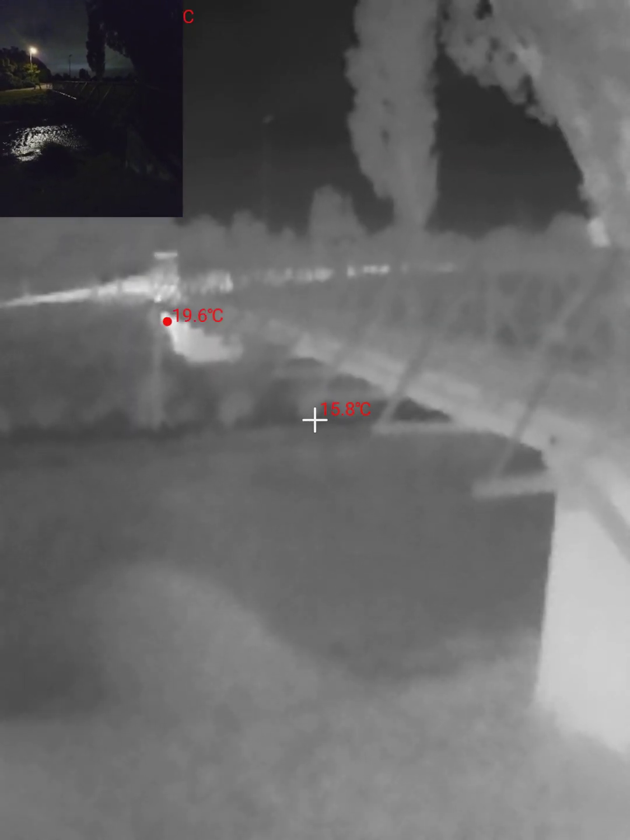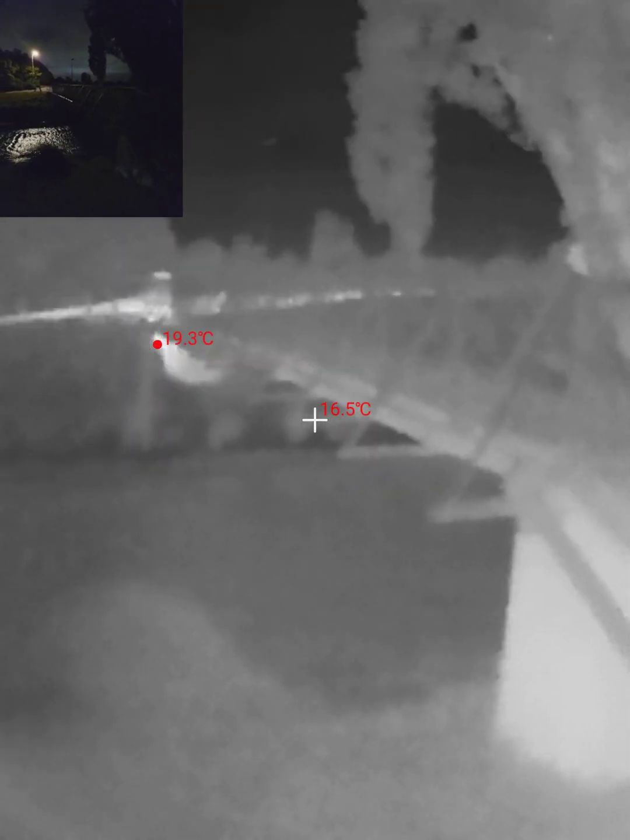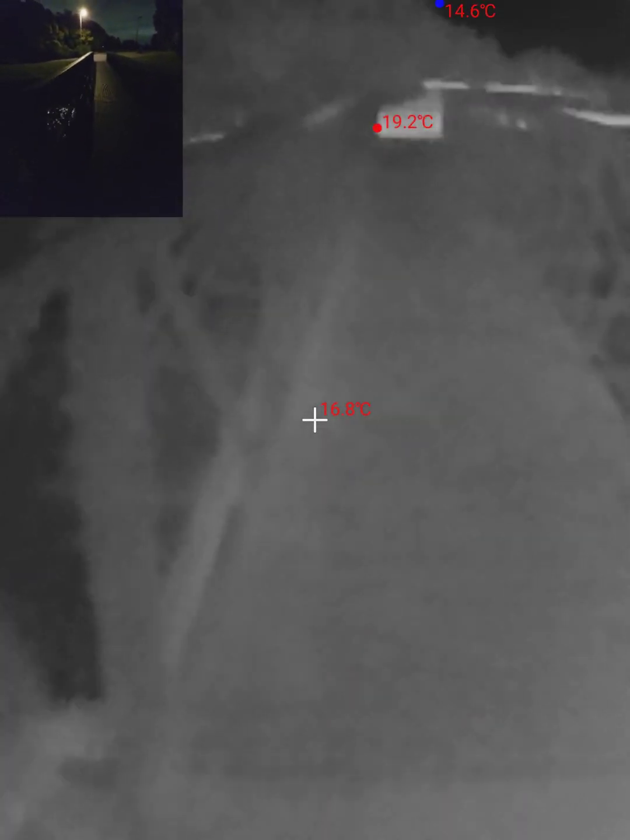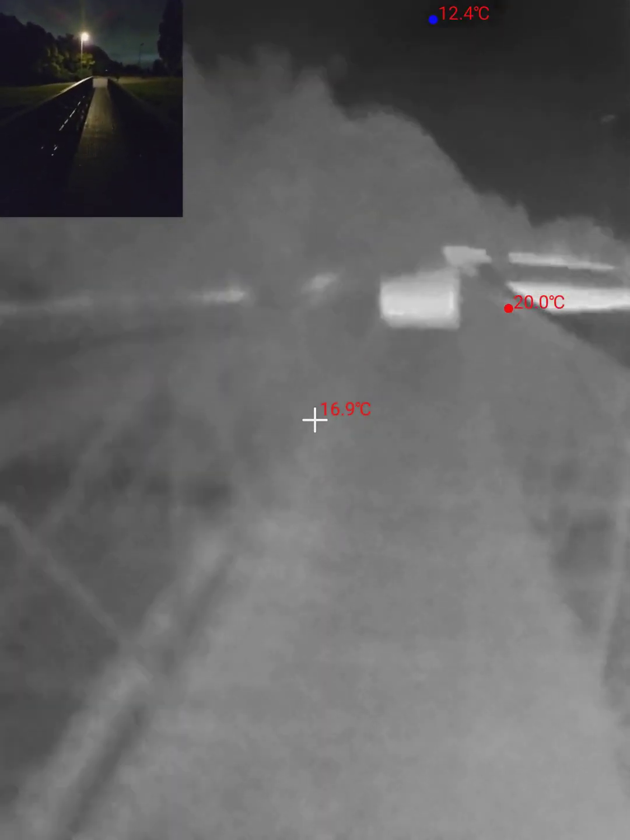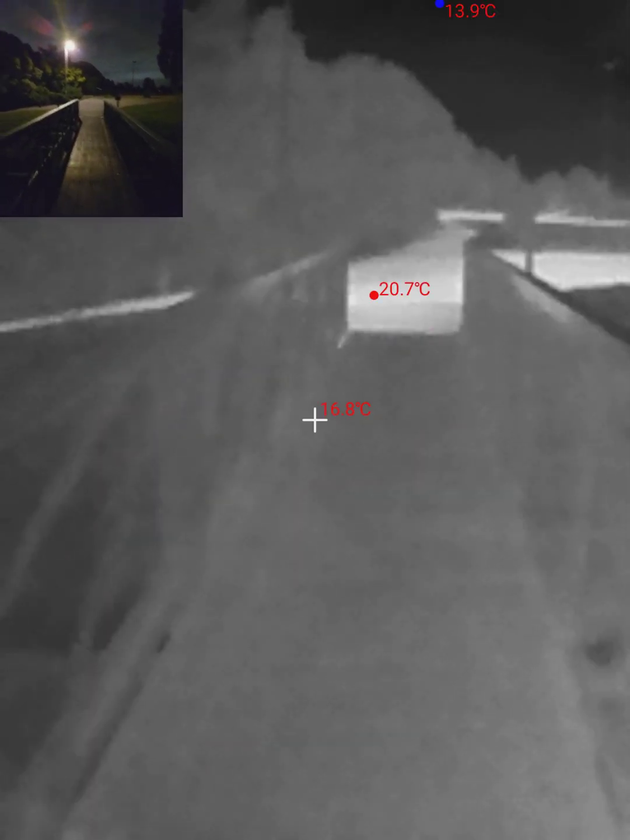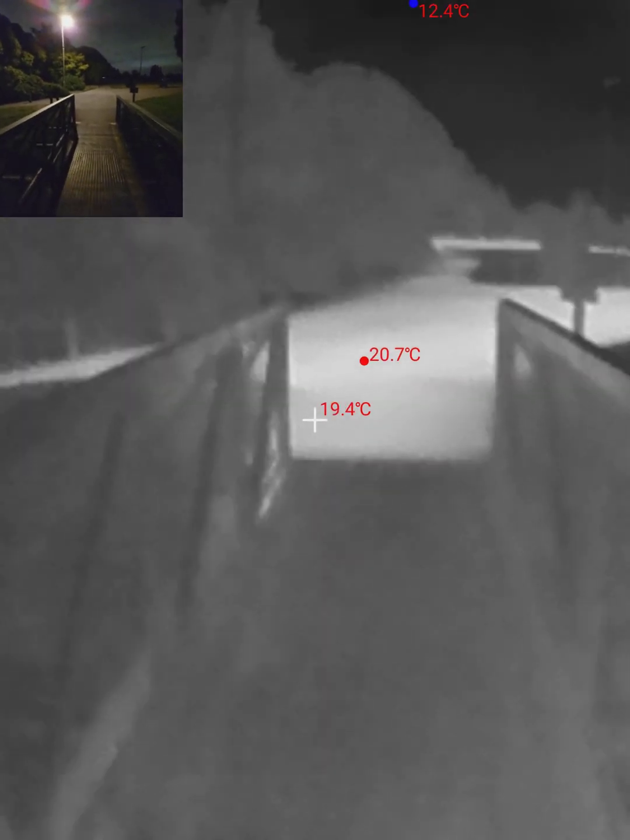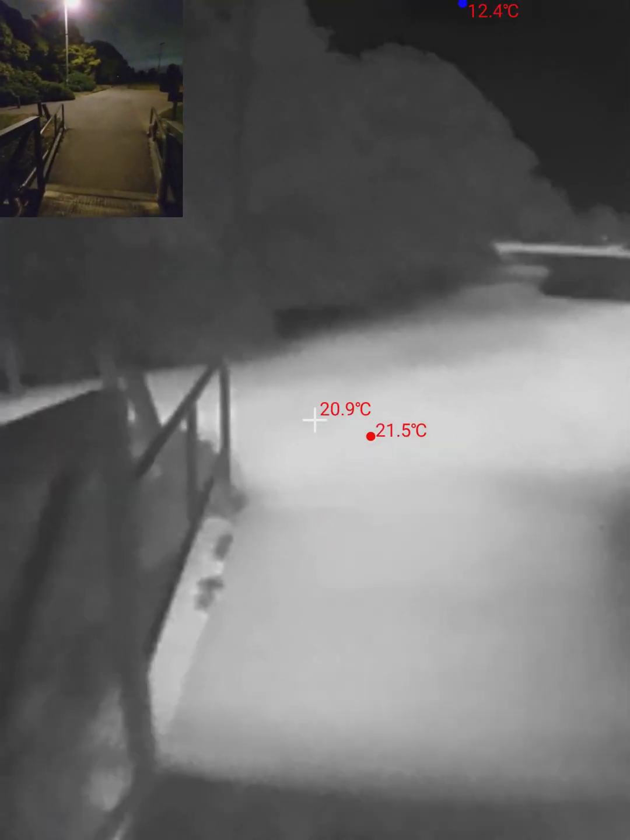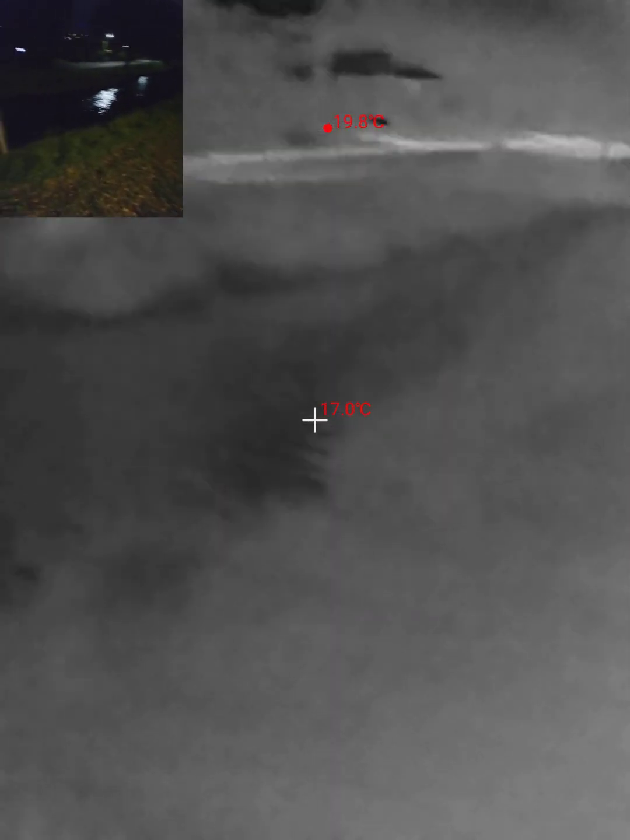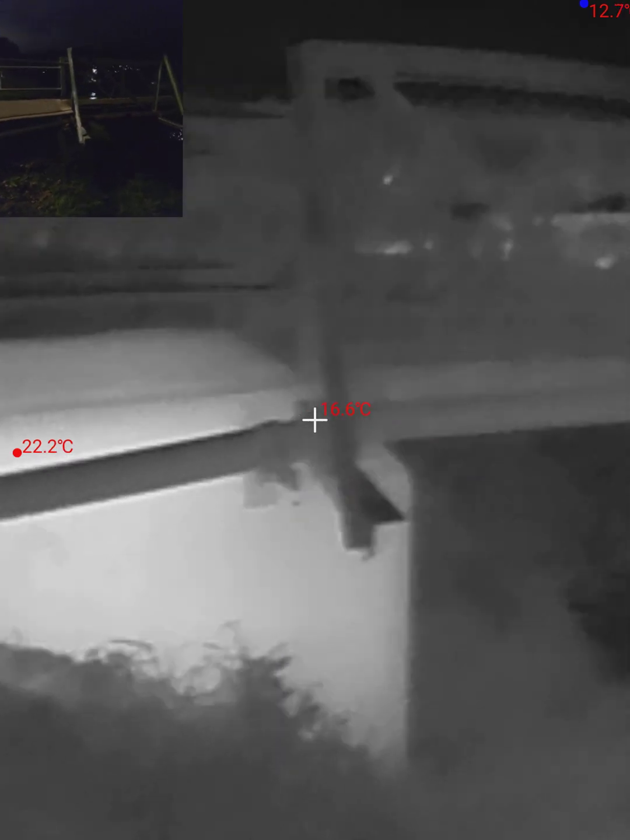Now, what I don't know is, what is that bright patch just there? I'm going to go over and find out, because it'll be part of the support just down here. That'll be what it is. But let's go and have a quick look. I'm sure that's what it's going to be. Yeah, that's it. Okay, that's cool.